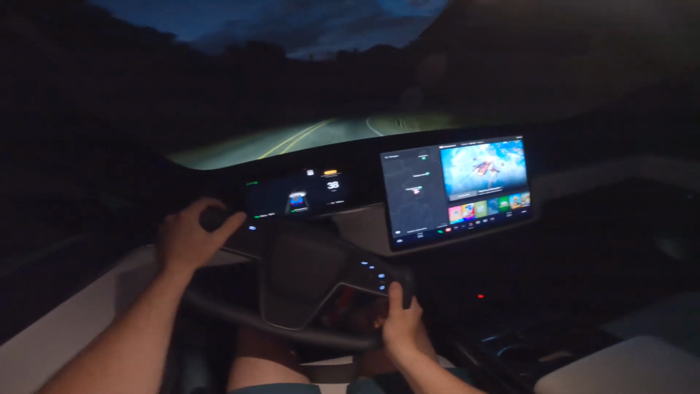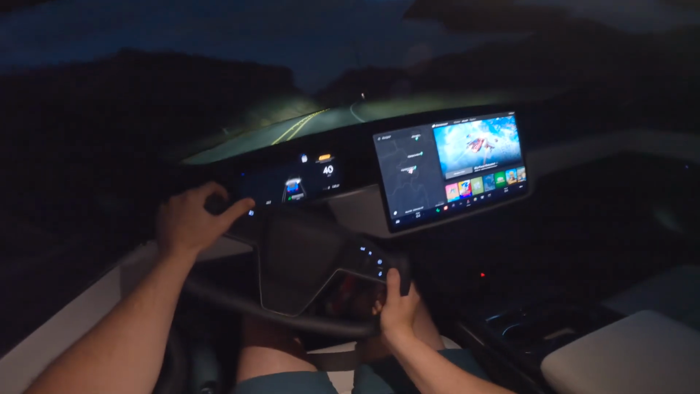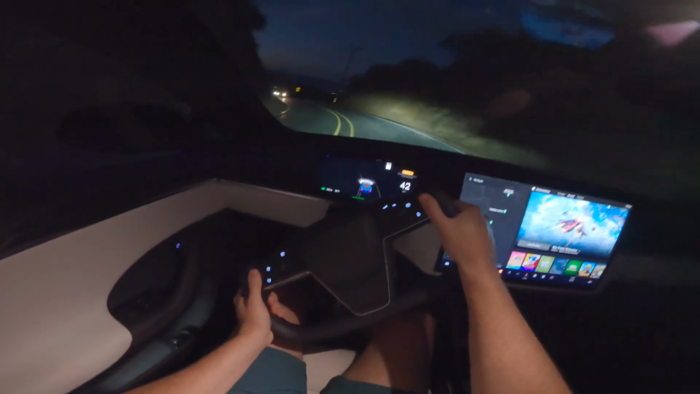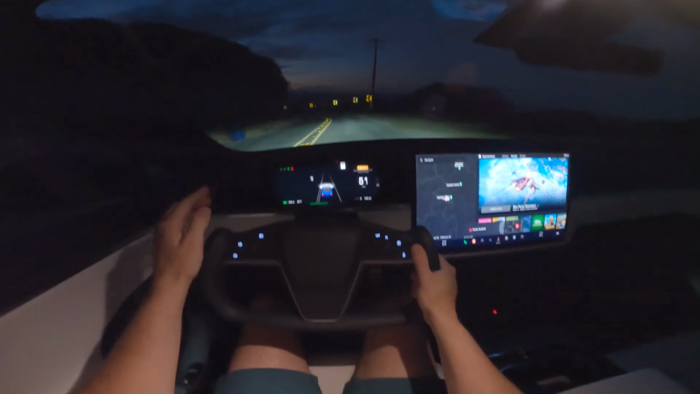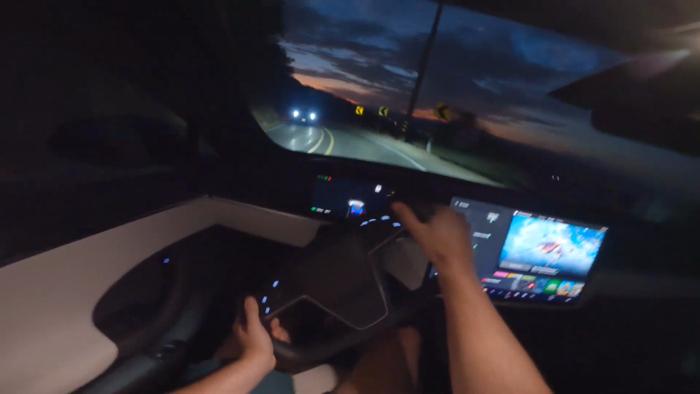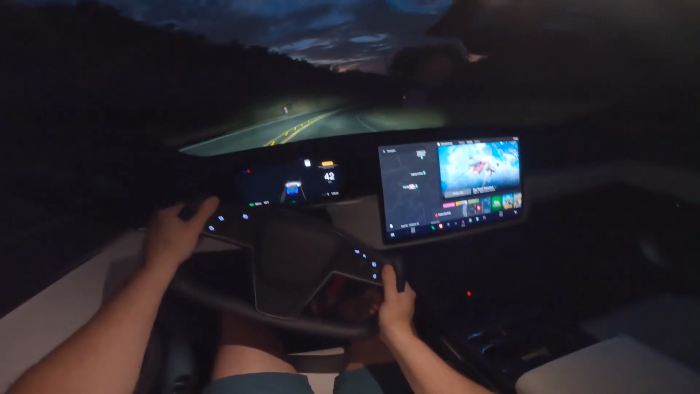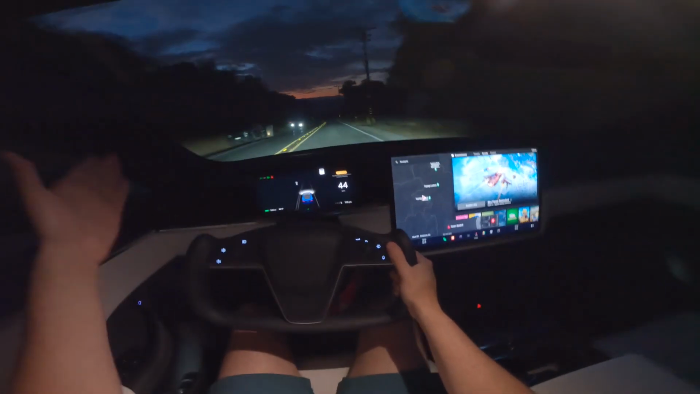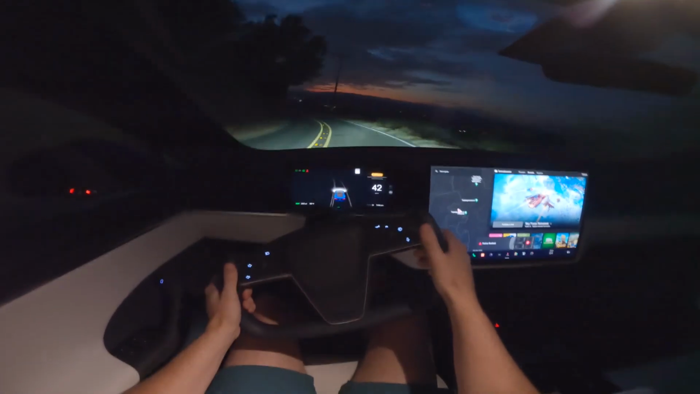For those of you who are unfamiliar with the Plaid, it's got 3 motors, 1 in the front, 2 in the back, making a combined output of 1,020 horsepower and 1,050 pound-feet of torque. 0 to 60 happens in 1.99 seconds, making this the quickest accelerating production car in the world. Faster than a Bugatti Chiron, faster than a Koenigsegg, faster than any car other than the Rimac Nevera, which isn't currently in production quite yet. Soon, and I'd love to get my hands on one of those.